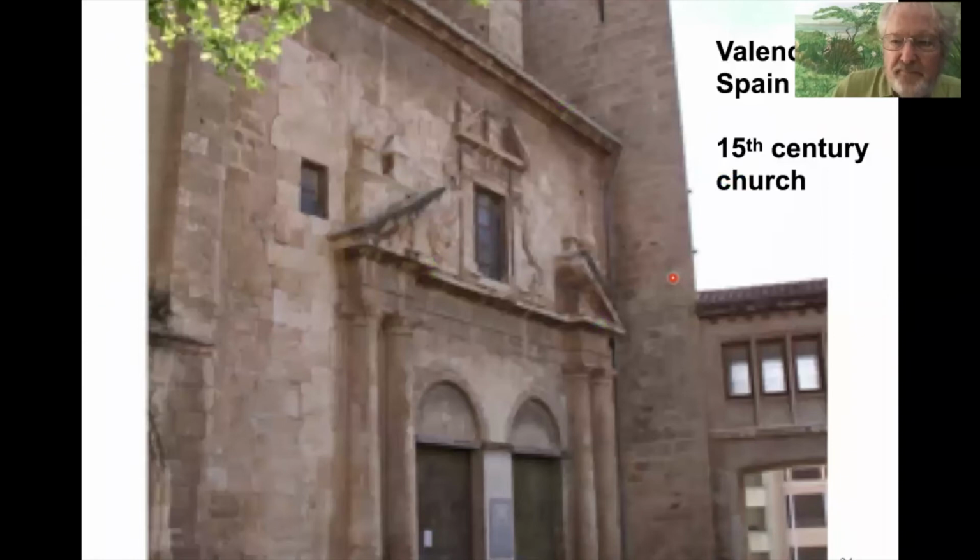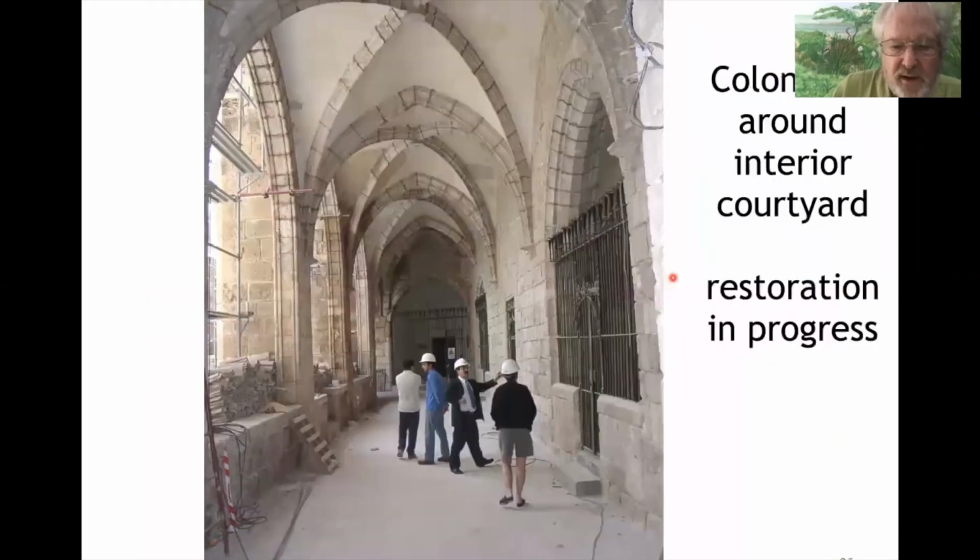Okay, here's in Valencia, Spain, a 15th century church built after the Catholics regained all of Spain. The church was undergoing restoration, as you can see with the scaffolding on the left. And this is part of the colonnade that goes around the cloistered area, garden area.